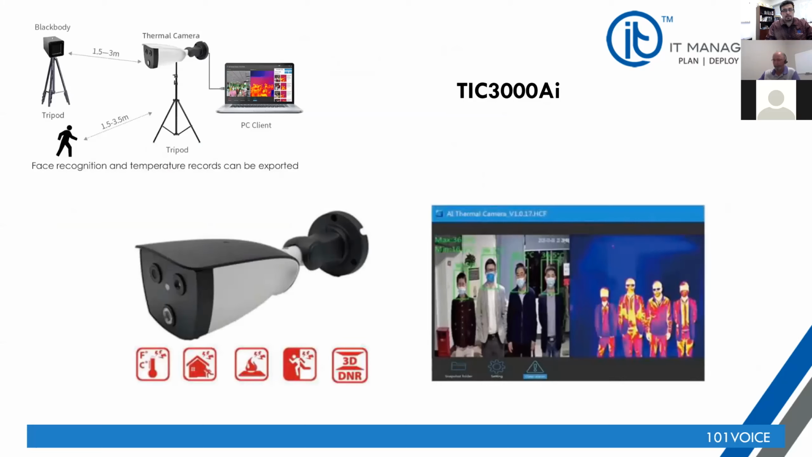It indicates that it is capable of being used outdoors. However, we don't recommend it because outdoor elements and the microclimate can affect the accuracy of the device. It is capable of reading people at about 6 feet or 8 feet out. That's pretty much the zone in which it's capable of scanning people as they come in.